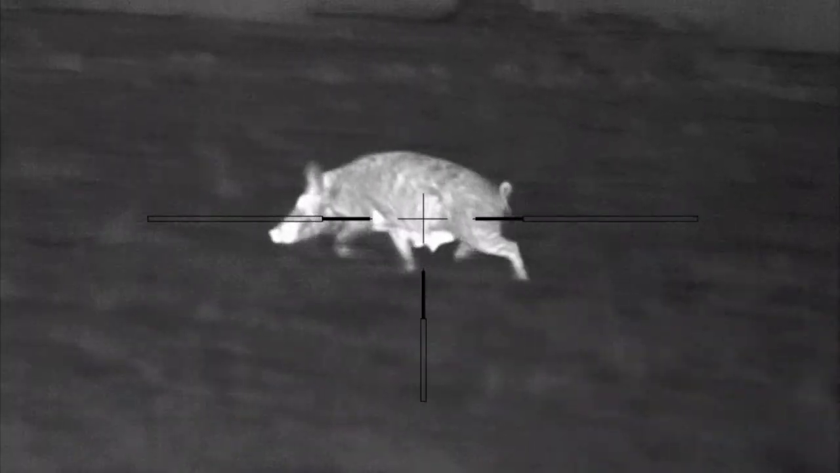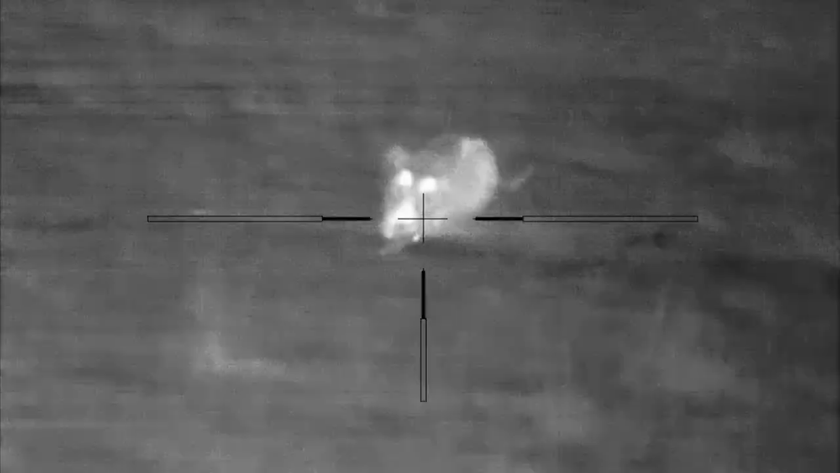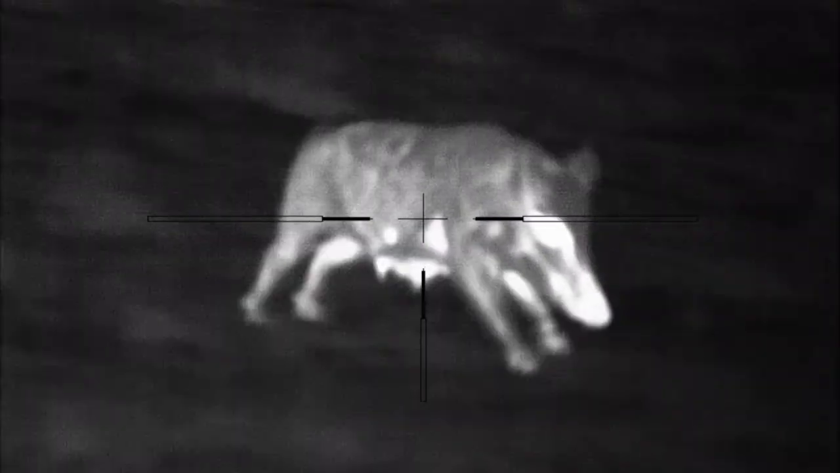The first shot was not controlled. I did not connect on the second shot. The third shot was less than 10 yards and blew her intestines out.